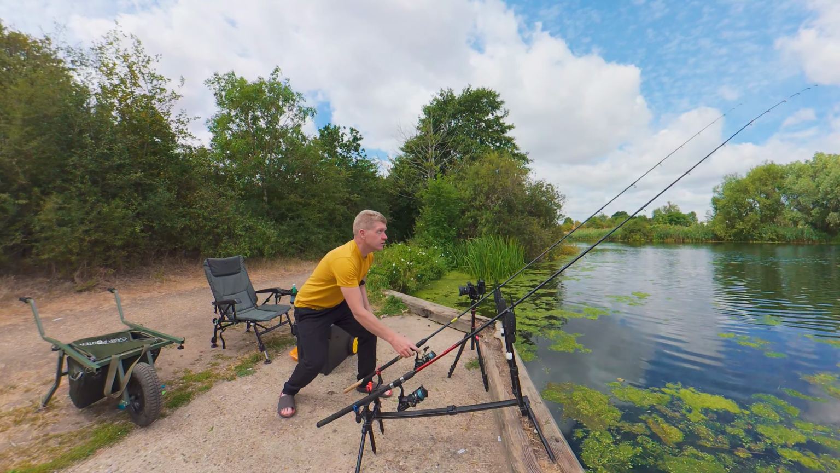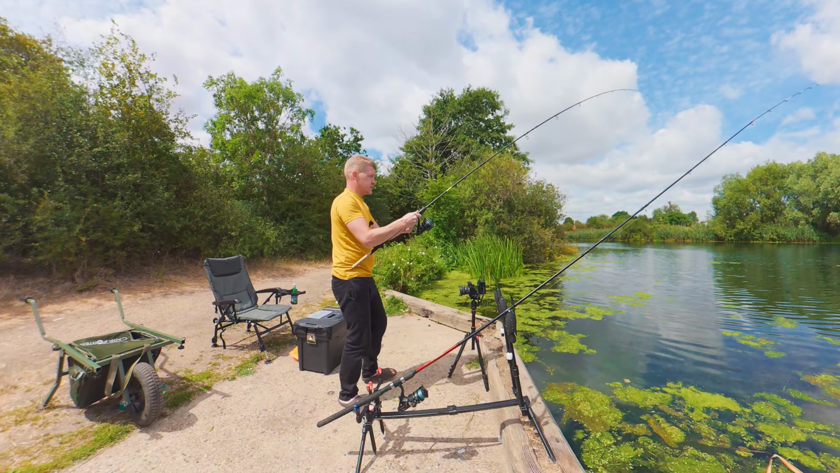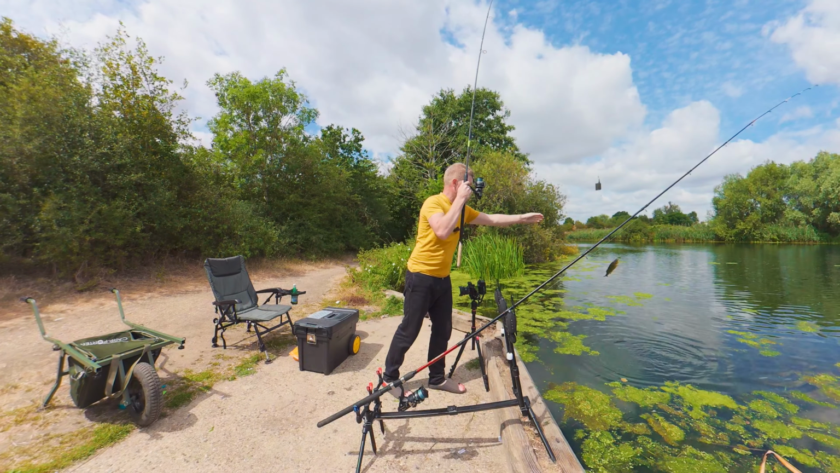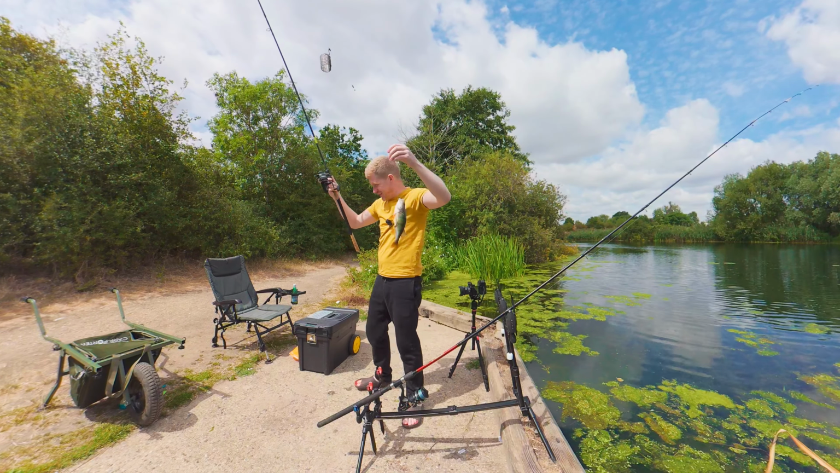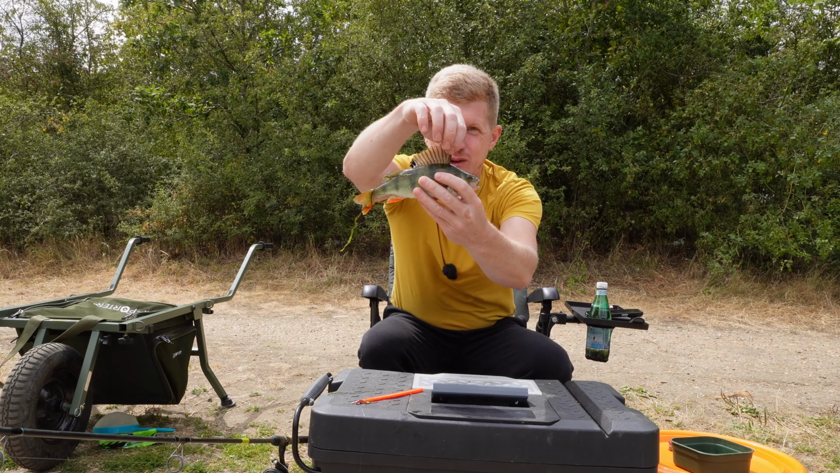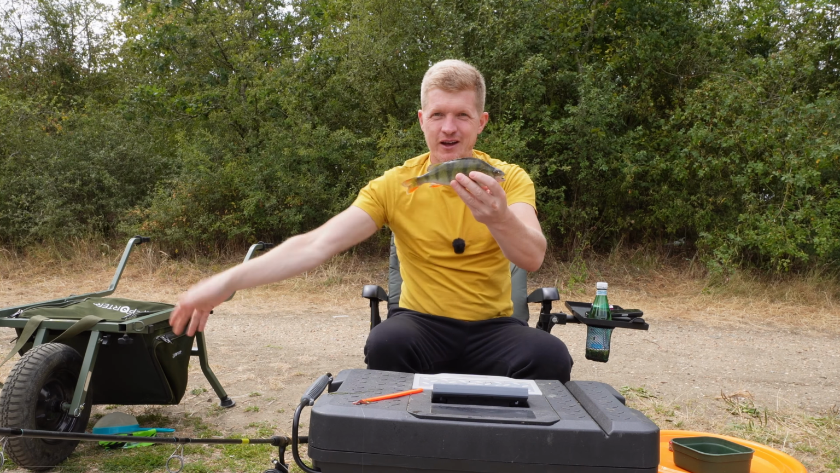Okay guys, got a bite. Think I got some fish. Yes guys, fish on. Good stuff. Yes guys, lovely perch. It's quite a big one. I got a first fish. It's a beautiful perch. Quite a nice one. Very nice.